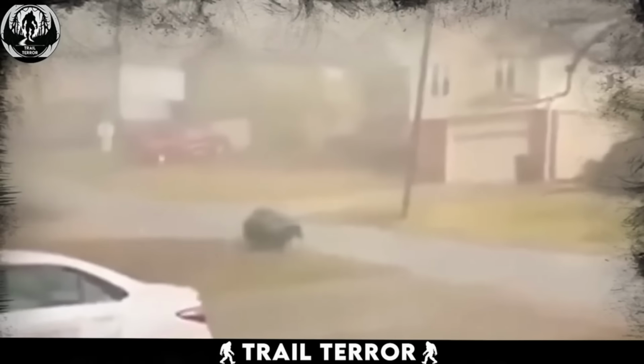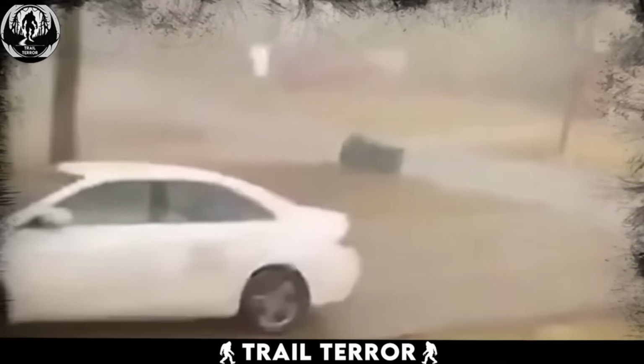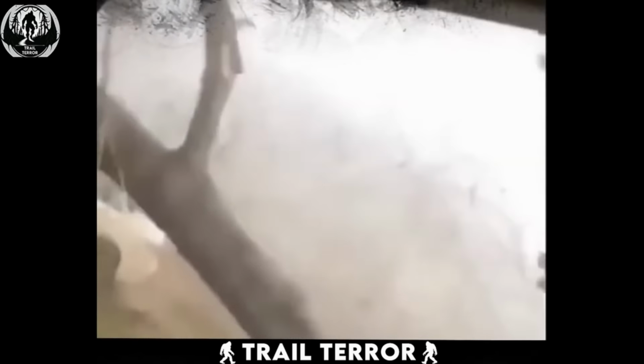This dramatic shift underscores the importance of being prepared. Weather warnings aren't issued lightly. They're there to keep us safe. So next time you hear that siren, take a moment to secure your belongings and head indoors.